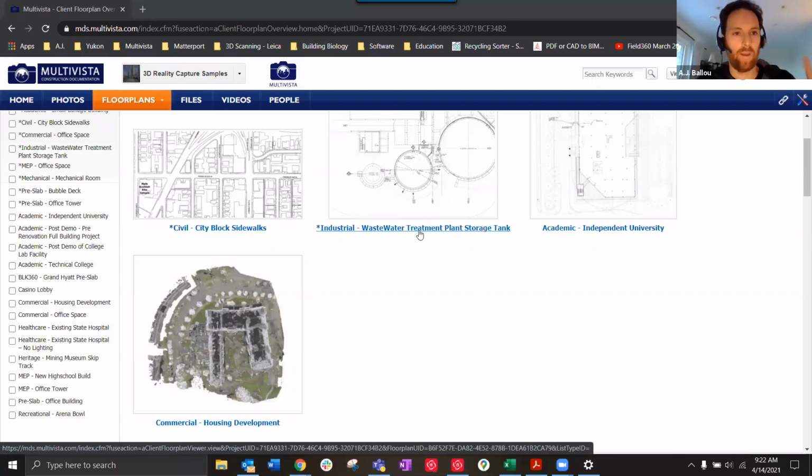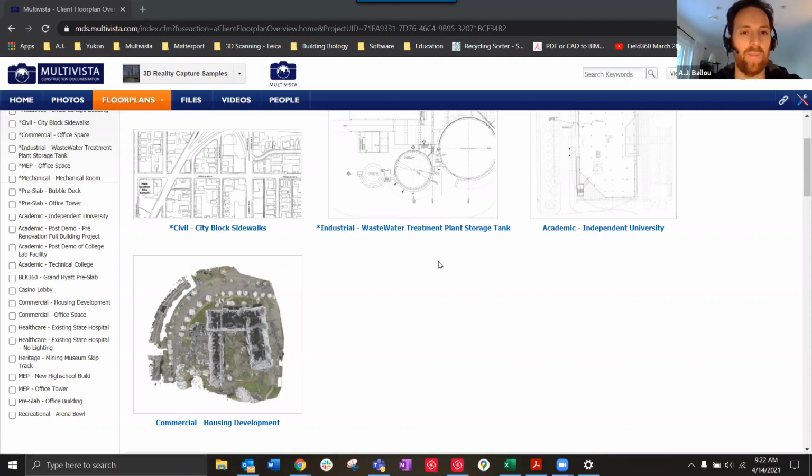Perfect. Hello, everyone. My name is AJ Ballou. I've been with Multivista for about 10 years now, working in reality capture and working alongside Mark. And I'm just going to cover how Multivista helps to offer collaboration tools and showcase the data that is being collected through laser scanning in a way that makes it seem familiar to a larger audience, rather than a smaller audience that may be less familiar with dealing with purely 3D point clouds and models.